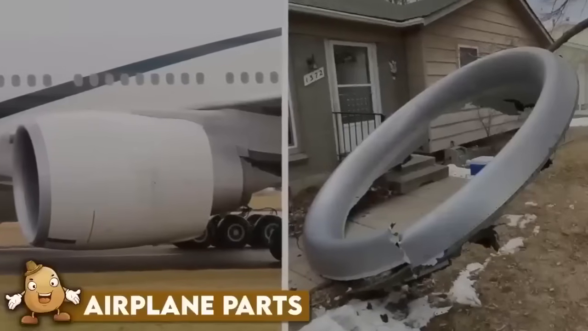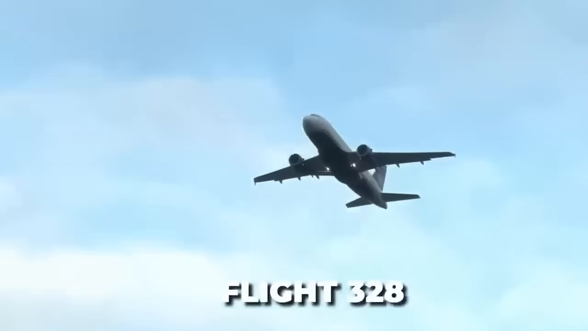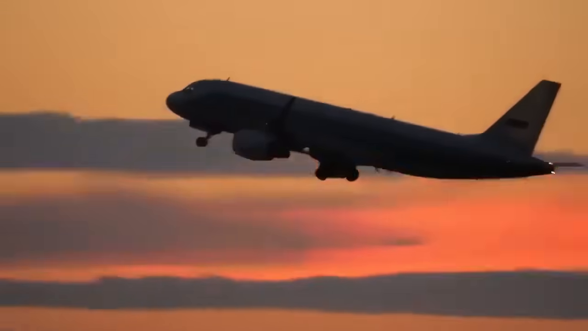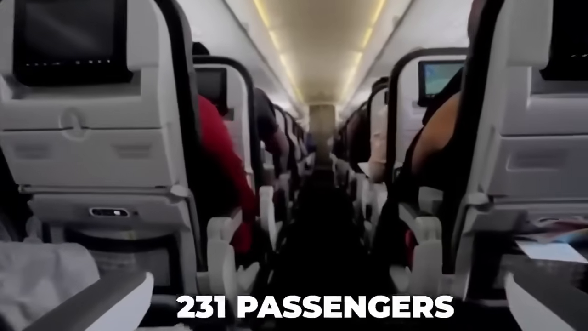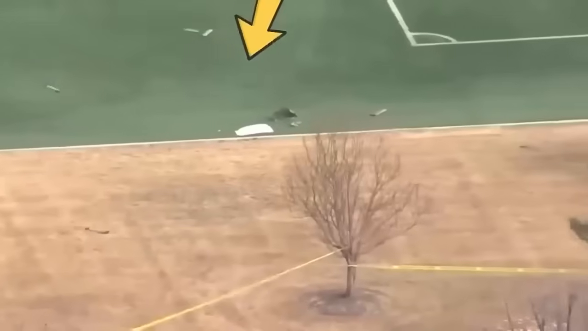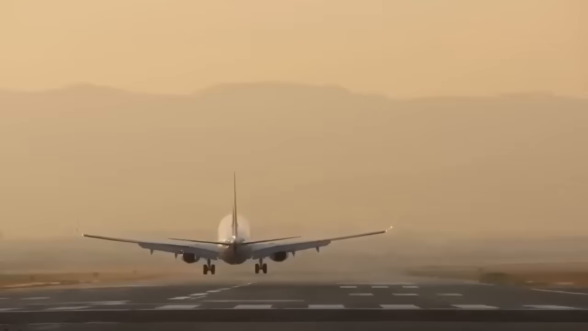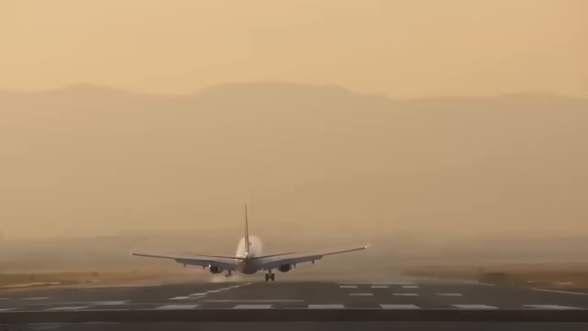Airplane parts. In Bloomfield, Colorado, a peaceful Saturday afternoon was disrupted by the sudden explosion of a United Airlines flight. The right engine of Flight 328, traveling from Denver to Honolulu with 231 passengers and 10 crew members, malfunctioned, causing parts of the aircraft to rain down from the sky and scatter across parks, lawns, and rooftops. Despite the widespread debris, no one was injured as the flight safely landed.